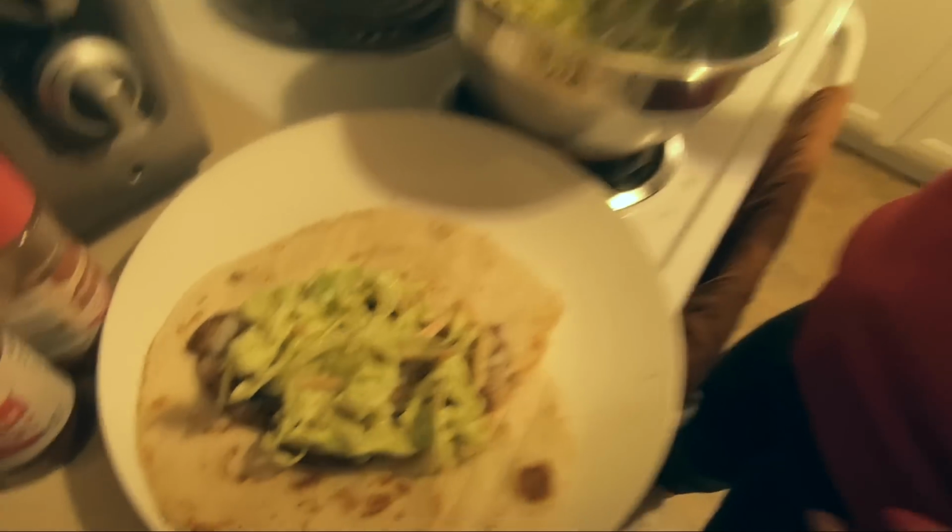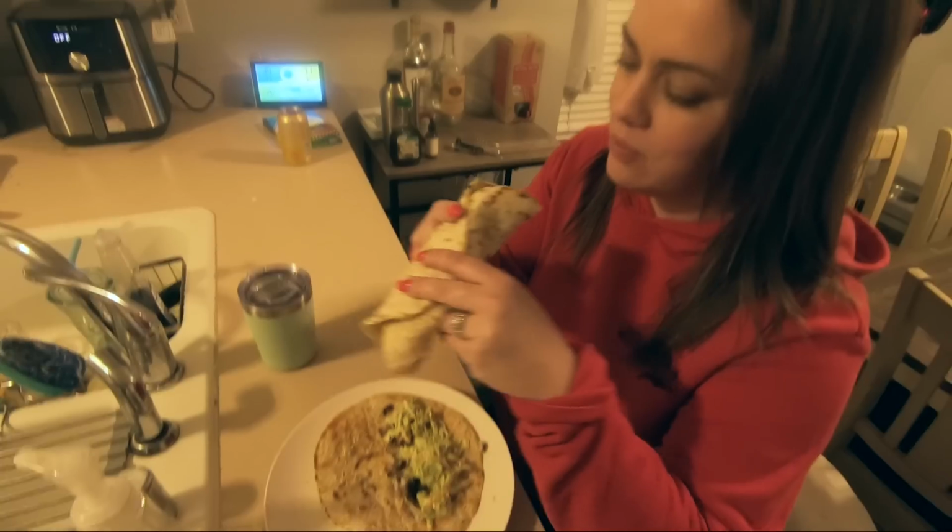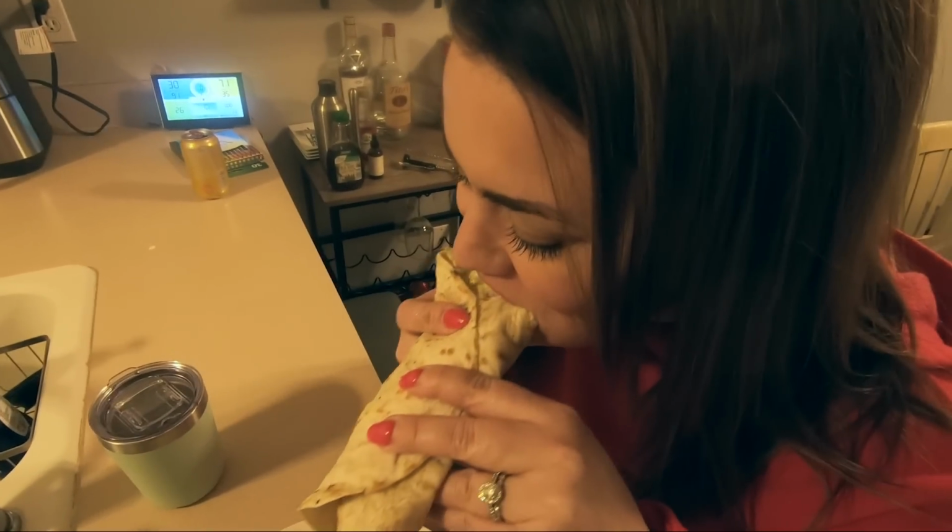That's it. That's literally it. Okay, first bite. What? What do you think? Super good? Yep. Blackened crappie tacos, highly recommend.